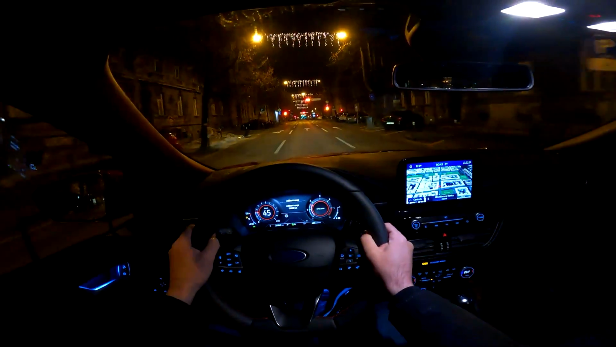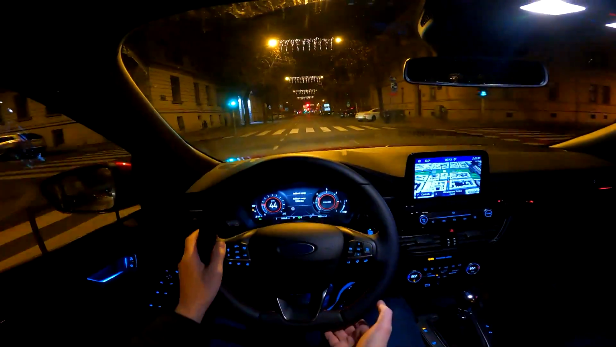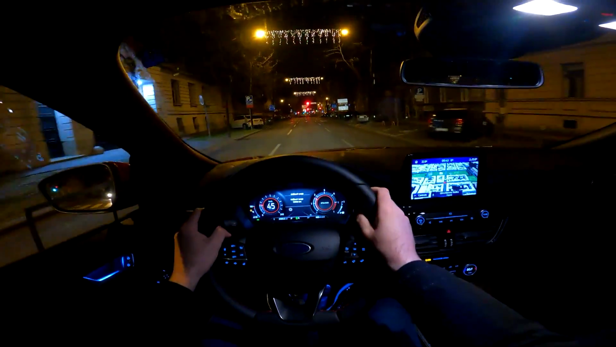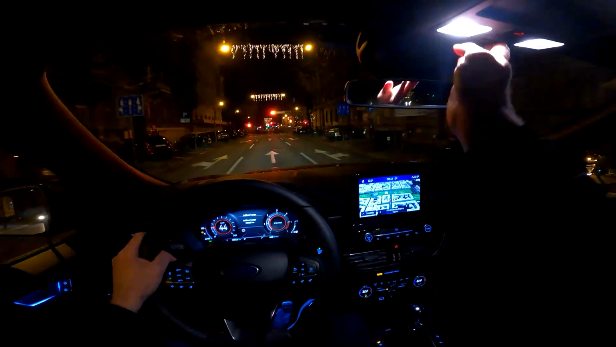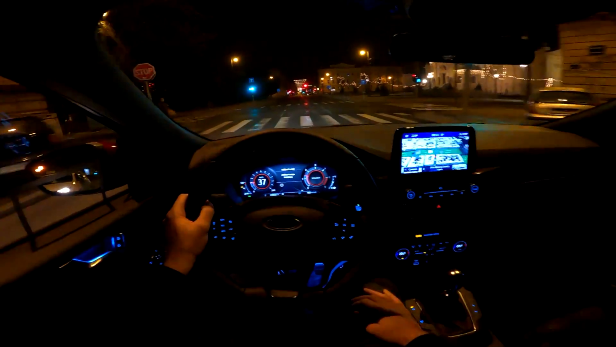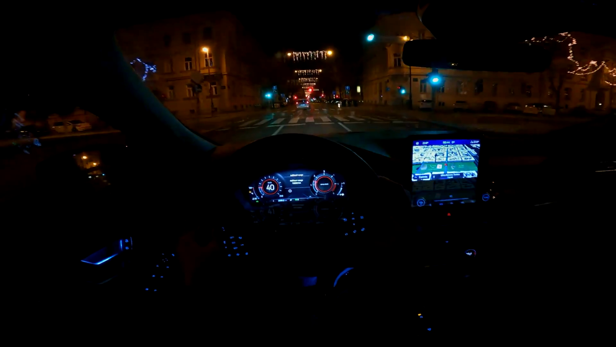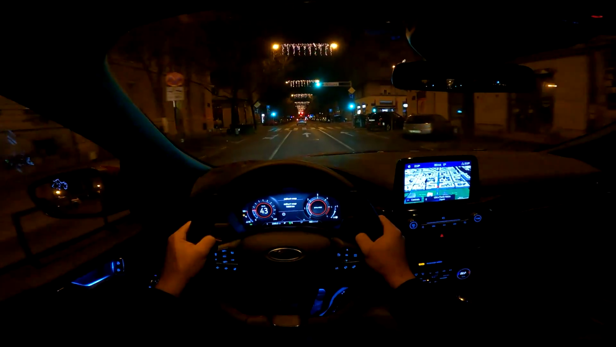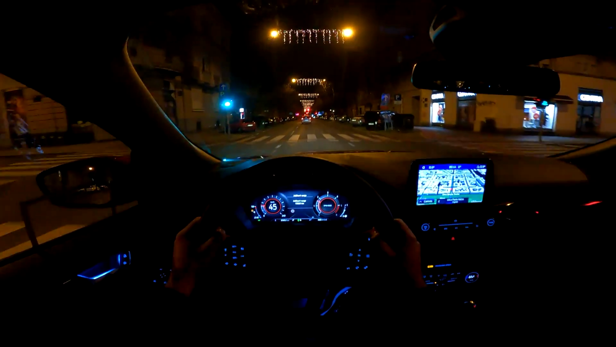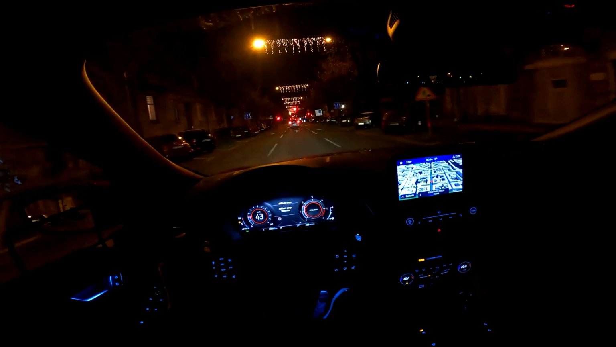Tell me in your comments, how do you like this layout? We have the sporty steering wheel with the flat bottom and red stitching, since we have the ST-Line. There are actually ambient lights here, so I don't know if you can see them on our left, then on the footwell, as well as on our right. You can only adjust the brightness of those, so you can't change the color. I would love to be able to change the color, but to be honest with you, with ambient lights you usually have them in just one color, so this is okay, I would say.